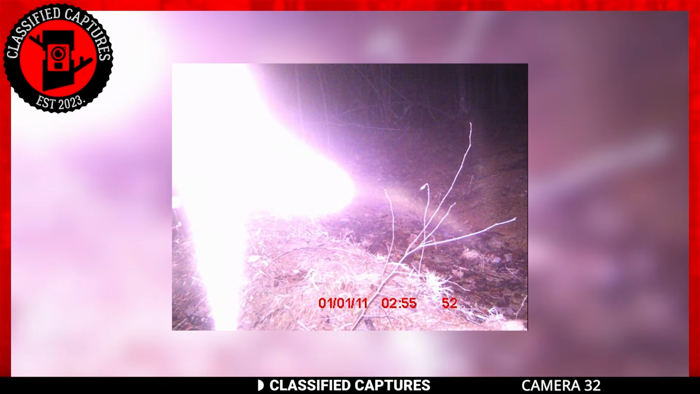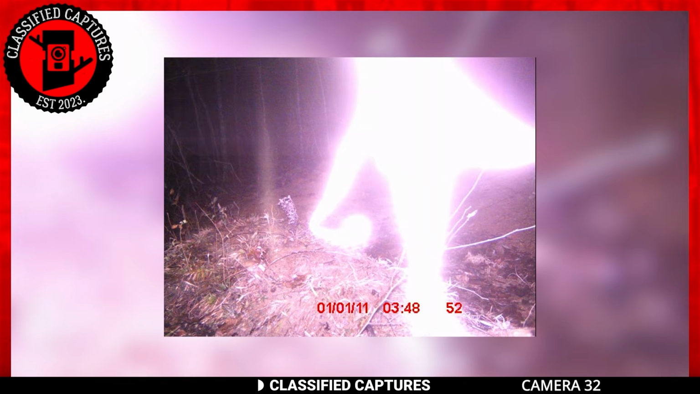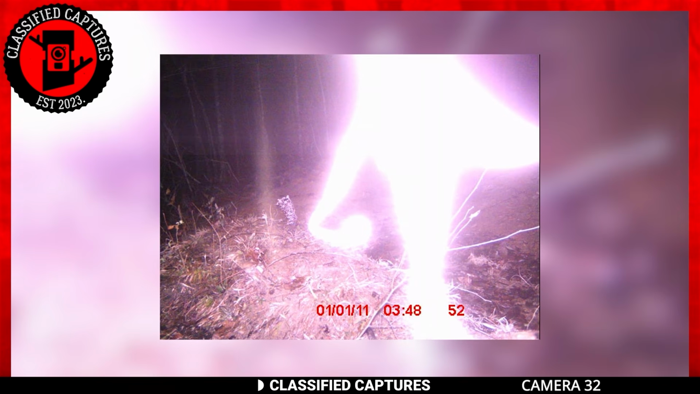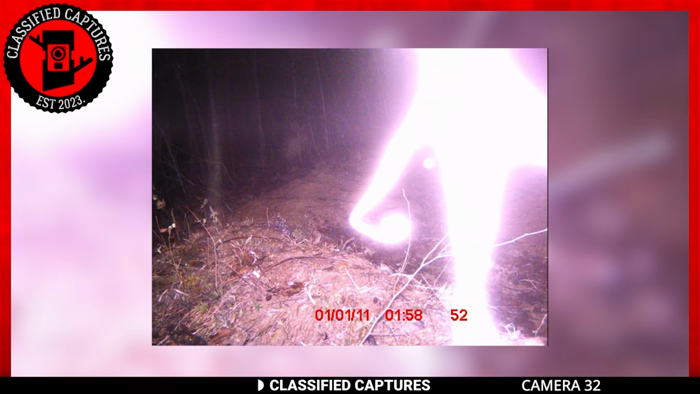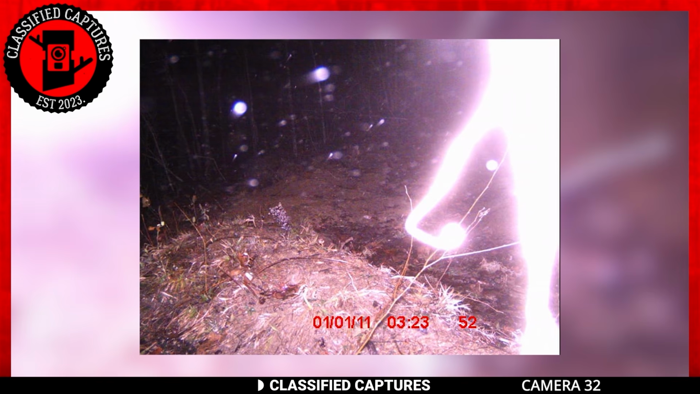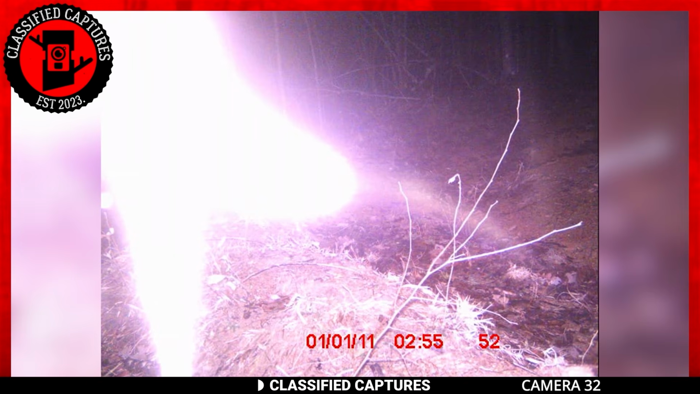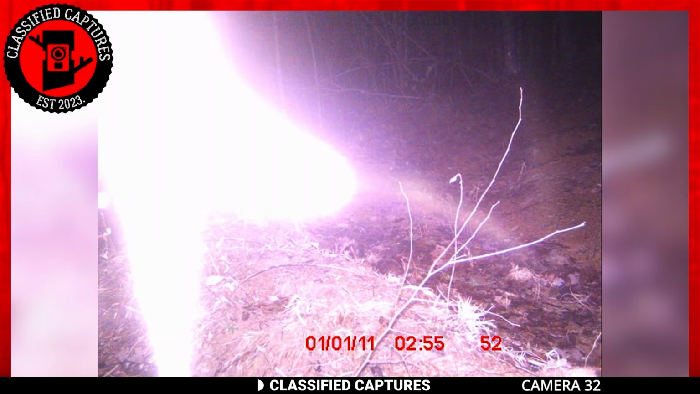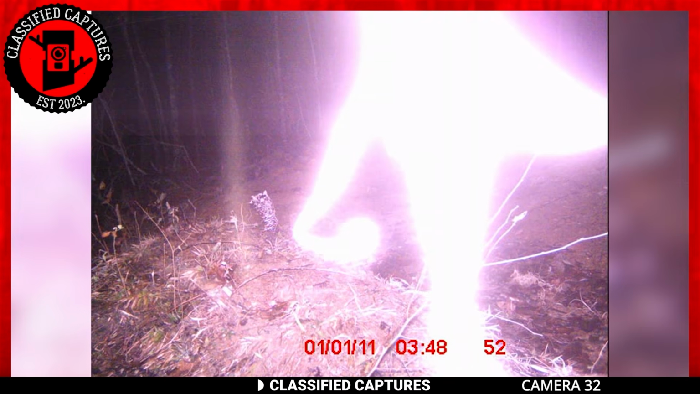Next, we have this odd and confusing set of trail cam captures. Before I say too much, just take a look at these captures. In the first shot, it looks like a picture of an object with a lot of light on it. The next shots show otherwise, though, that it looks like the light is moving from one point to the other.